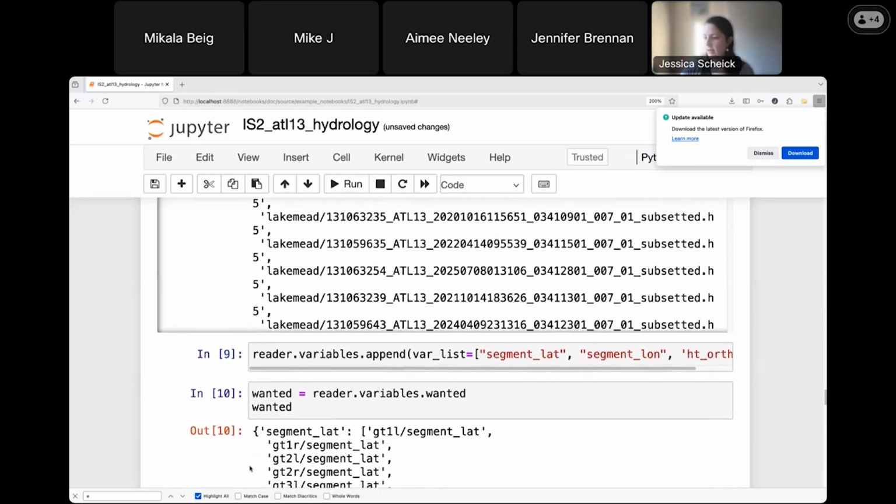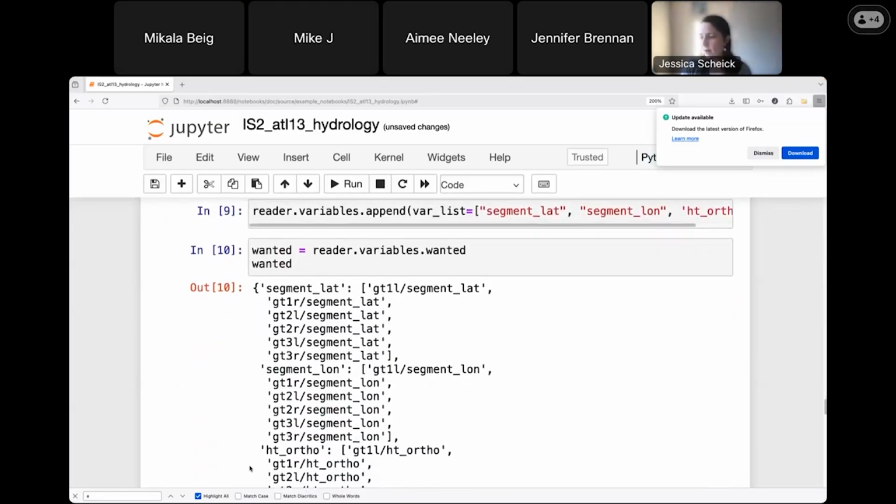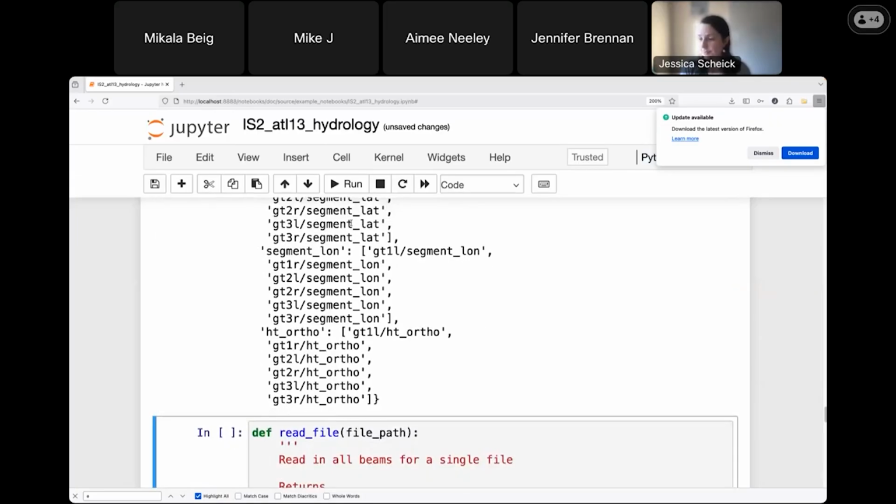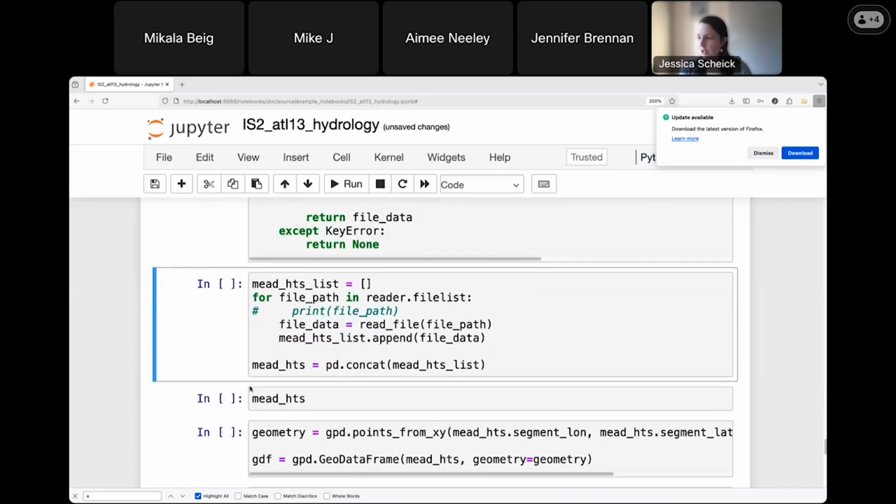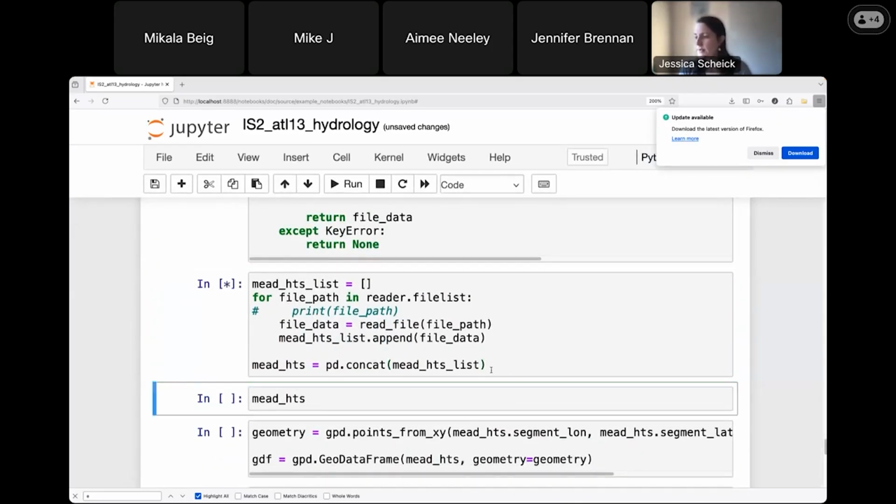And then it creates this dictionary for me of all of the paths that I need to use to get to those various variables. And so I'm going to use this information in this function that I have created in order to load all of that data.